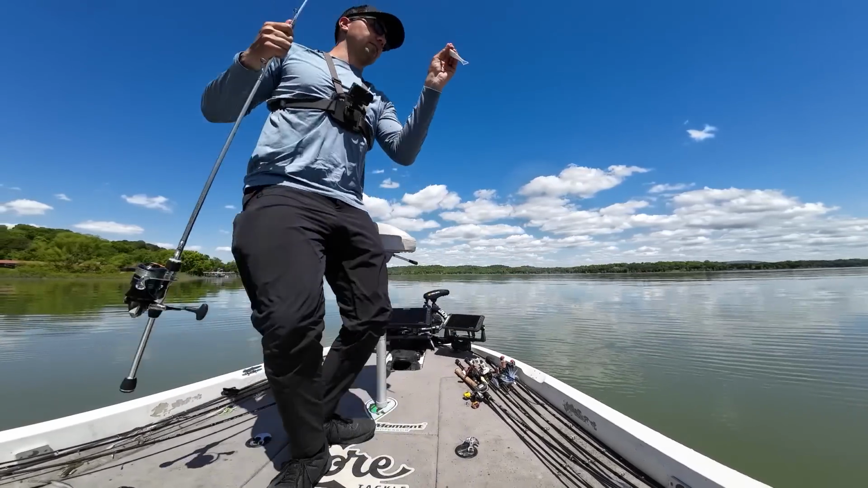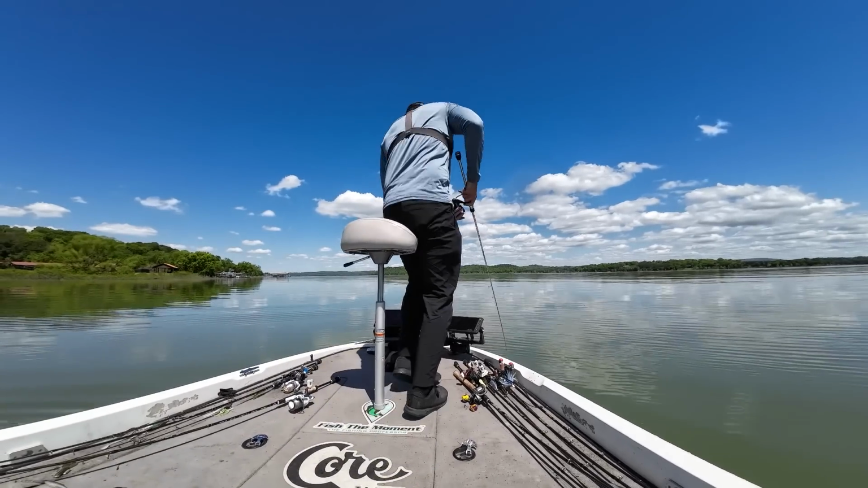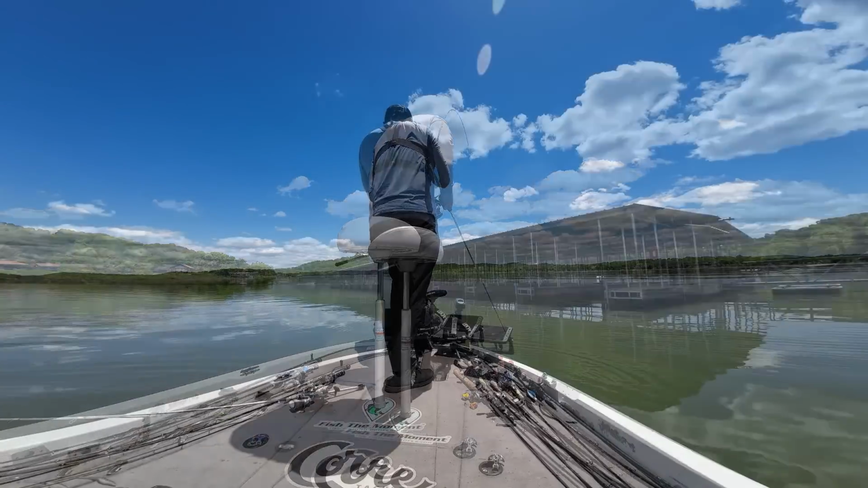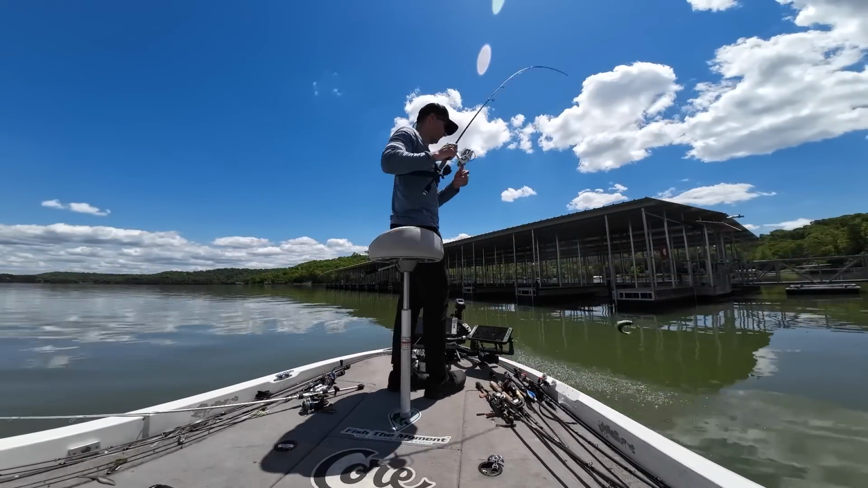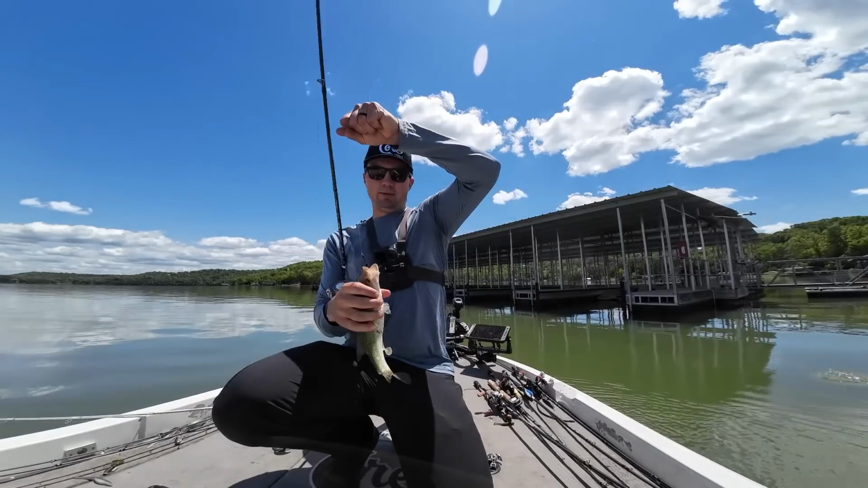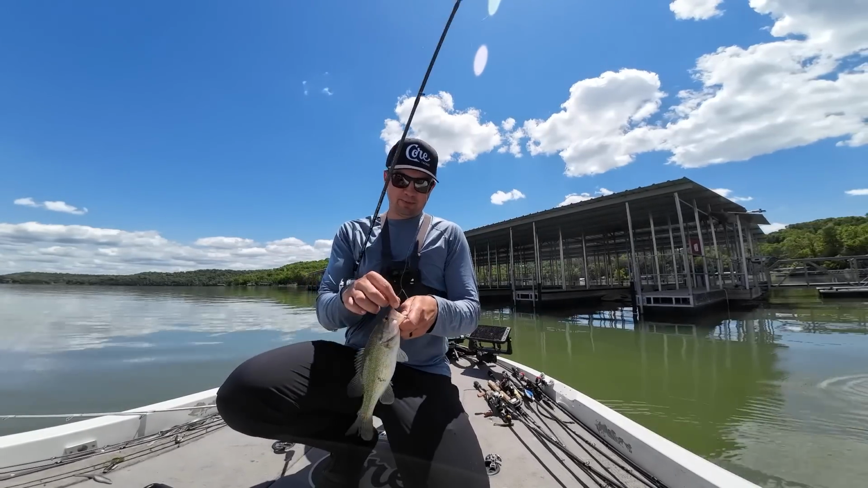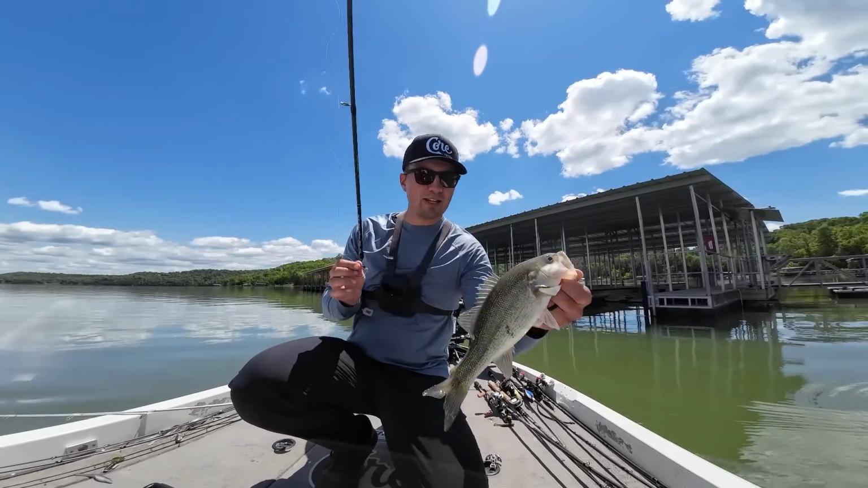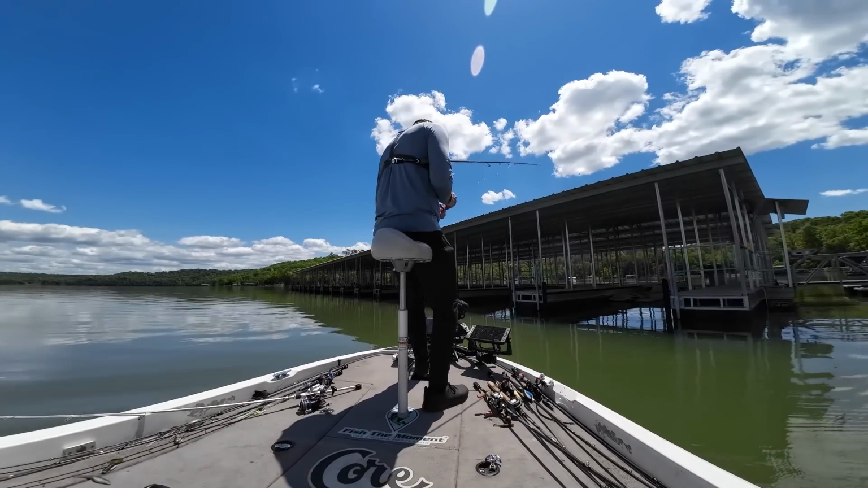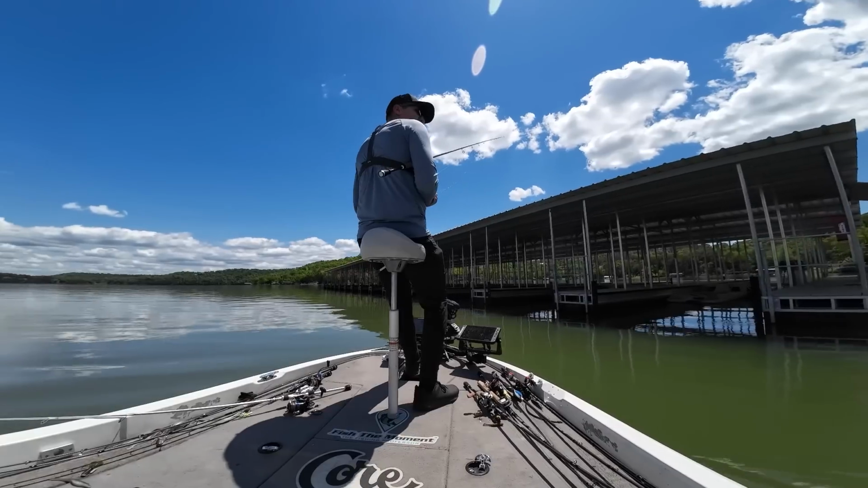Get that guy back down there. See if I can drop back down right below the boat. There's a bunch of them right here. It's dropping straight down below the boat. Got him. Oh, just a little guy. Okay, well, that's about what we've probably been seeing a lot of that might have been snapping at us. Not a big fish to end the video, but it is a fish. Let me get us off this dock. He at least ate the wacky rig, and it's a fish.